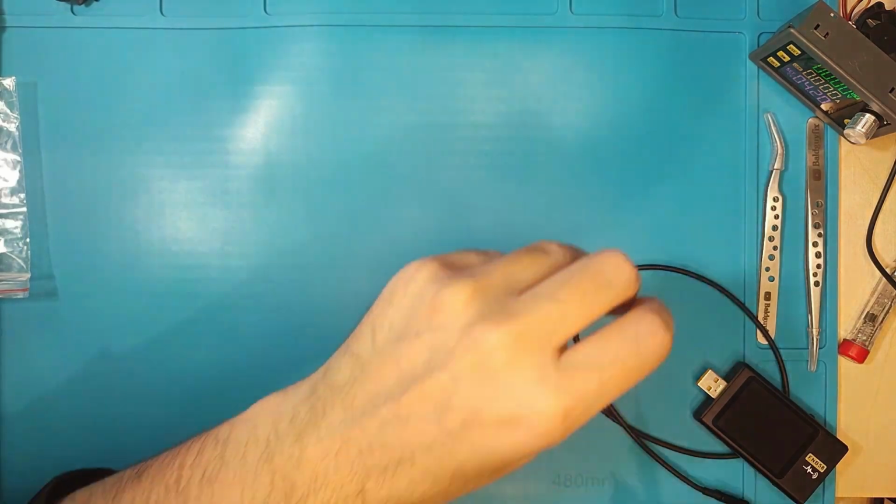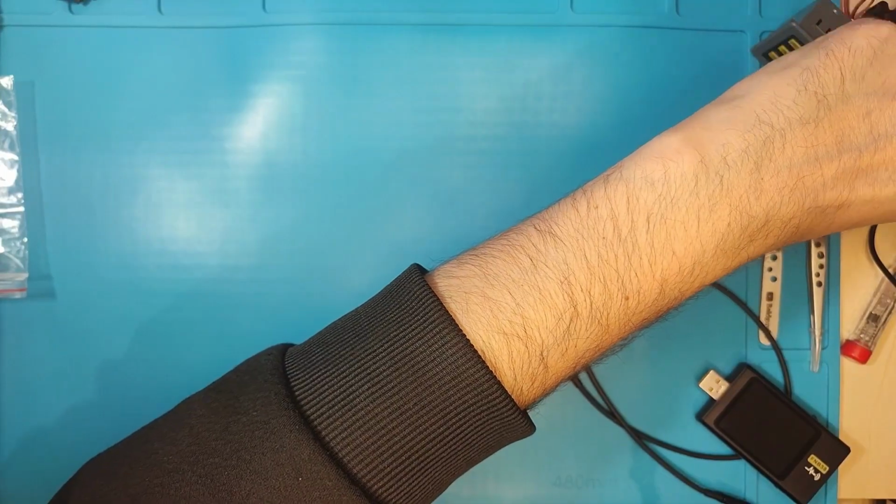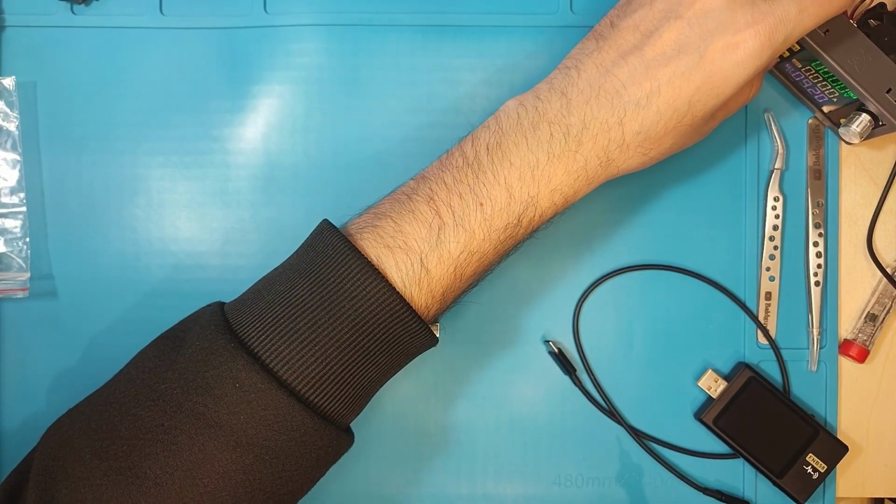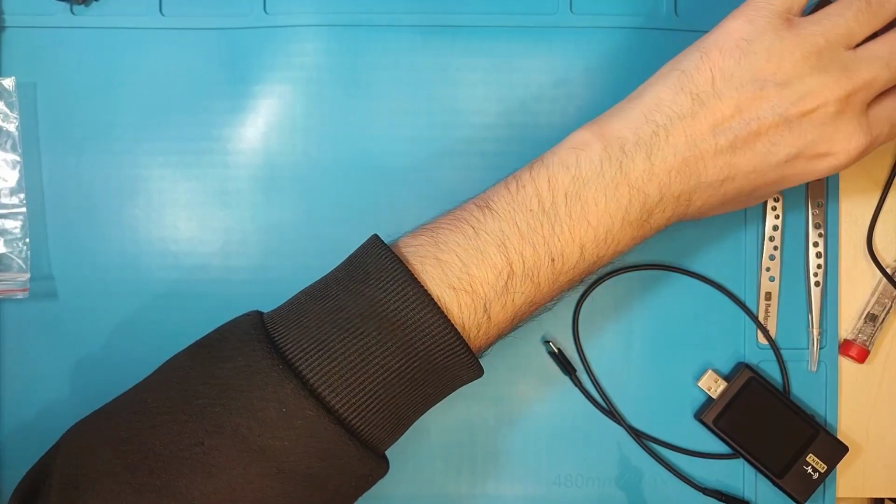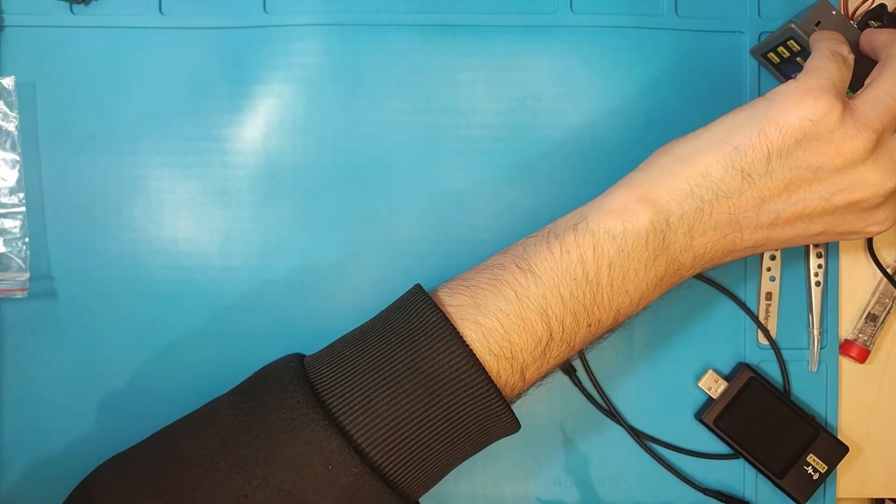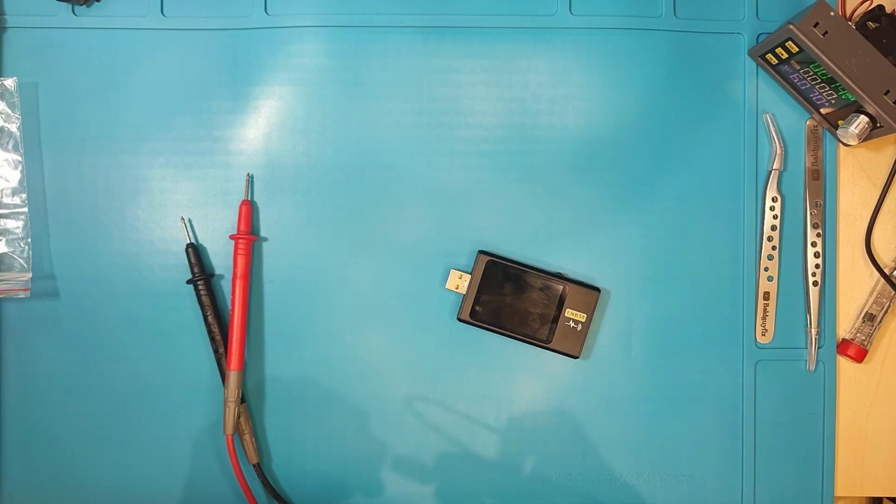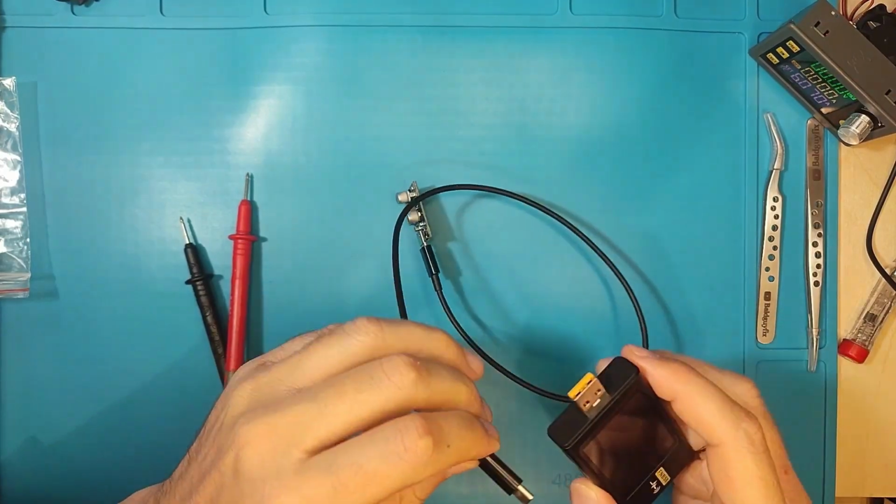And now I am at 4, so we are a bit low. And yeah, I want to show you something that I found out about this charger. We are at 6 amps. Okay, so let's connect this first and then press on, and we are going to do an automatic check on the protocols this charger can support.